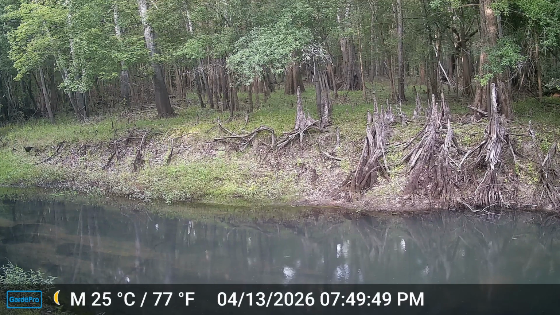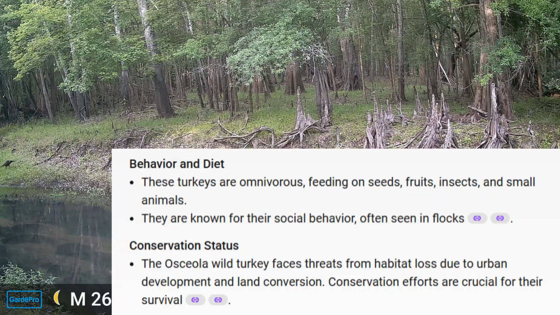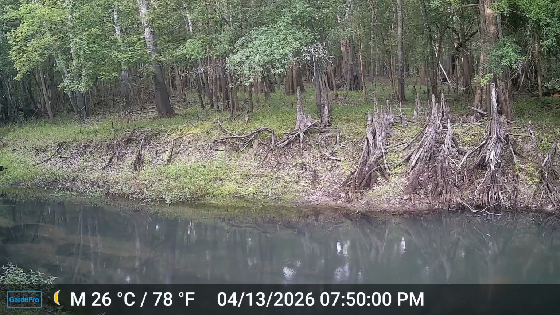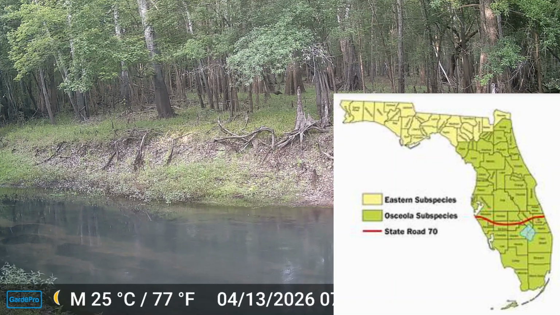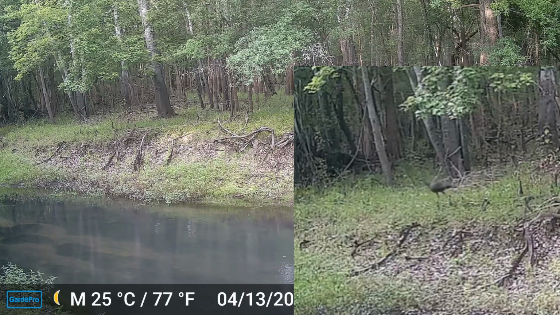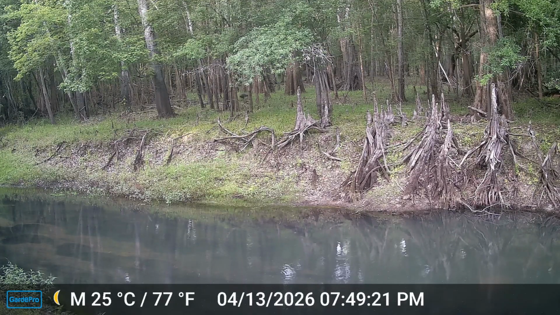So the Eastern turkeys are in North Florida, and the Osceola turkeys are in most of Florida, from North Florida all the way down. And you'll see they blend in really good. It's dark just like all the trees here. They can blend in really good. If they see a person coming, they can hide real easy right there where they're at. And when the person's gone, they'll just come right back out. I've seen them do it.